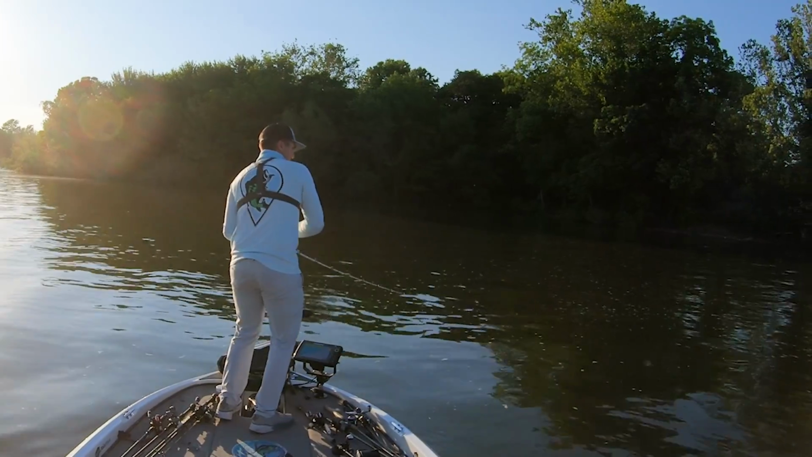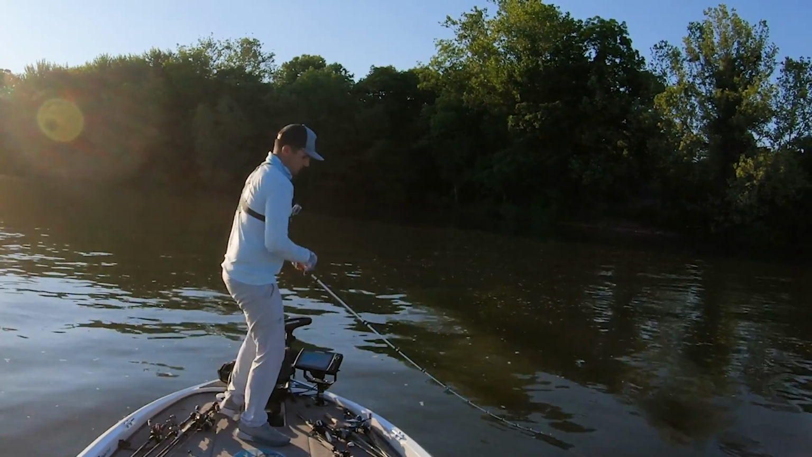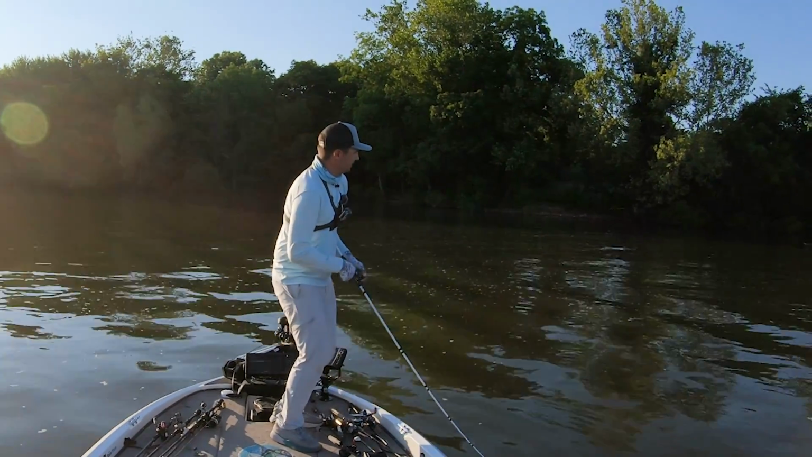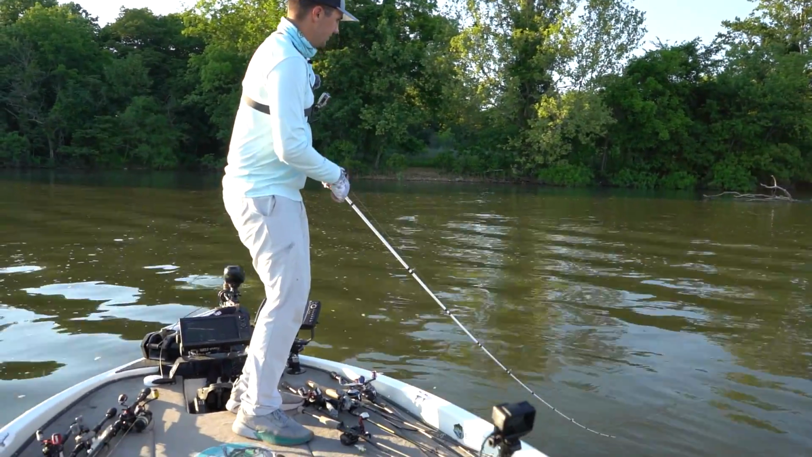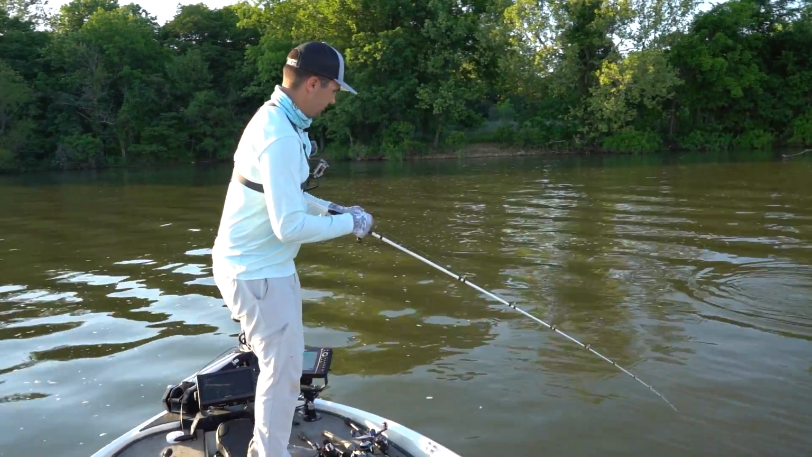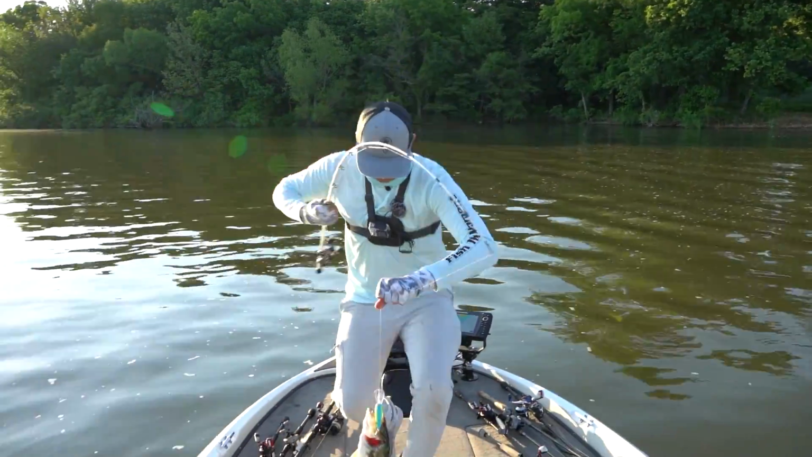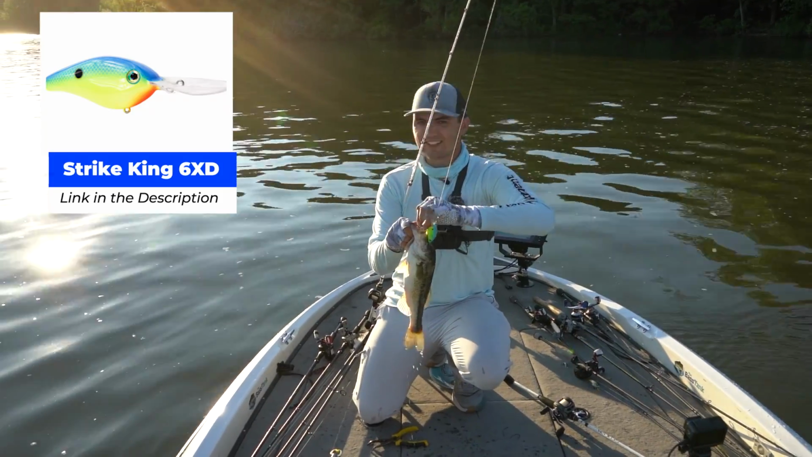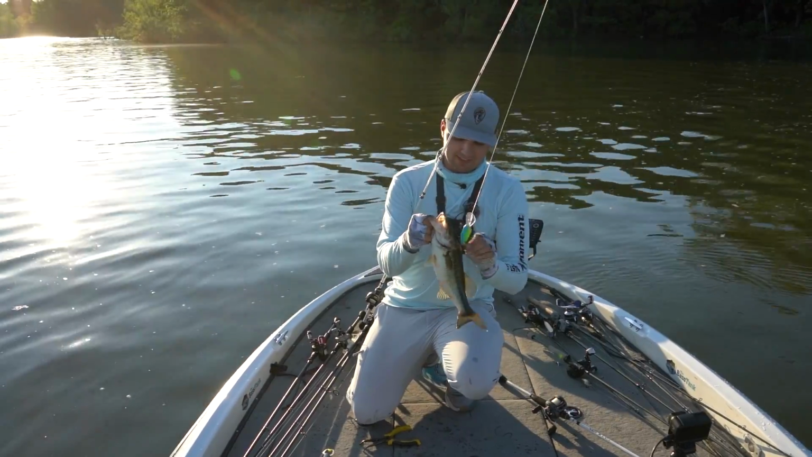Got him. Here we go. Pull up the diving crankbait again. Those fish dropped down a little bit deeper, so they went from the square bill back to the 6XD. Stay on there, fish. Oh, there we go. Nice one right there. I don't think that's gonna be a 2.5 pounder though. I think we're gonna be just short, but we still have a couple more minutes. Maybe I can get another one to bite. Let's weigh this guy though.